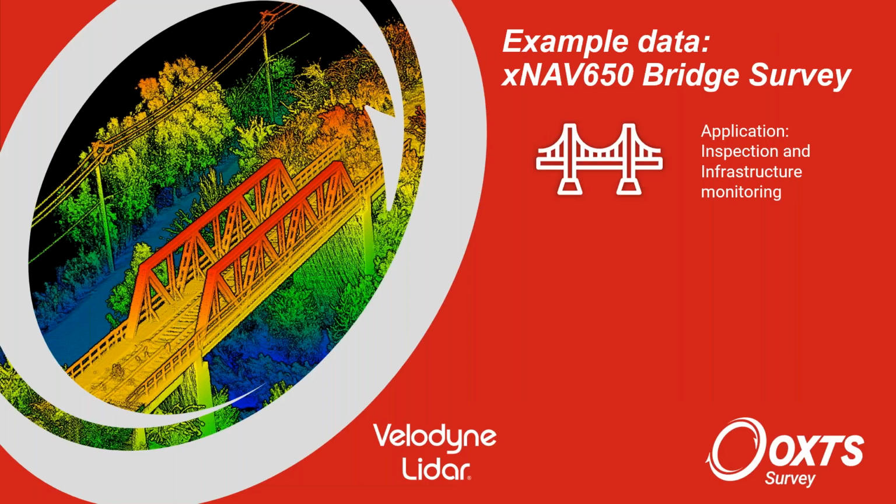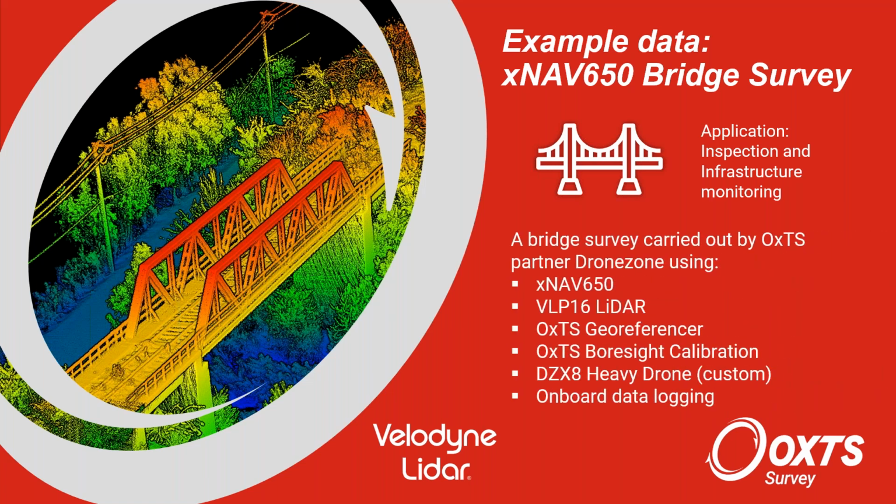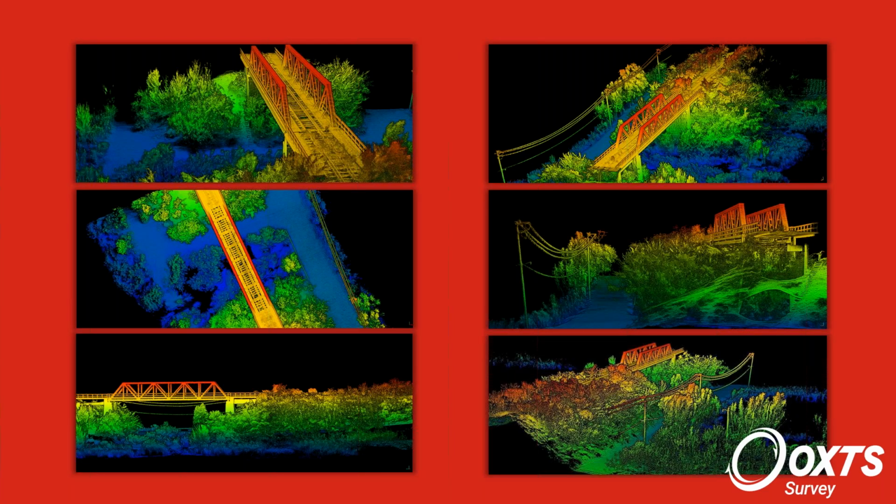We also have an example of a Velodyne survey used with one of our INS devices. This is carried out by our friends Drone Zone, and they've done a drone survey of a bridge. It's using a VLP16 LiDAR, XNAV 650 INS, and our georeferencer software. So you can see here the results of the survey.